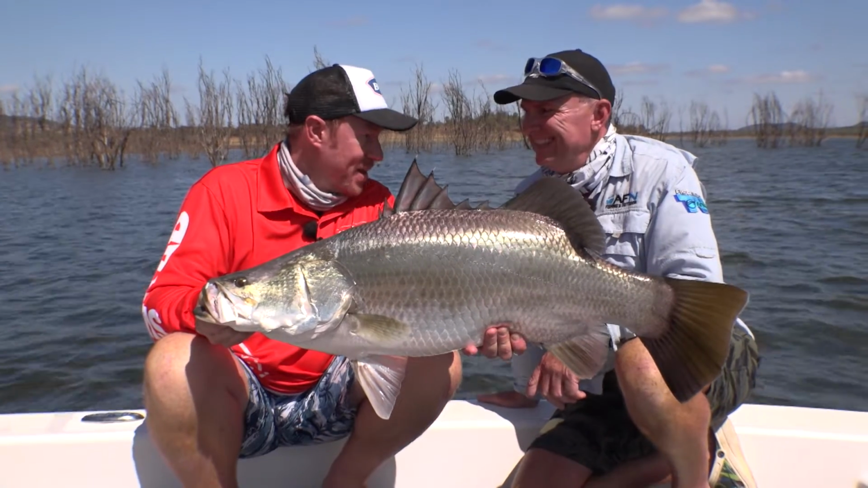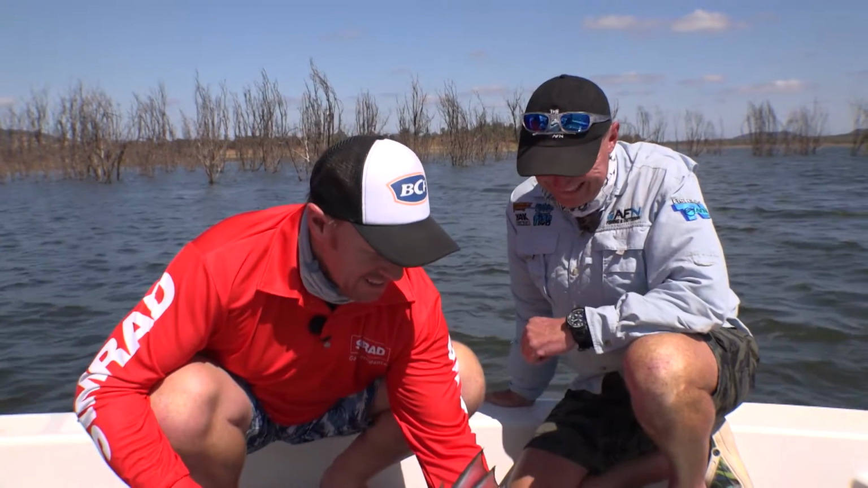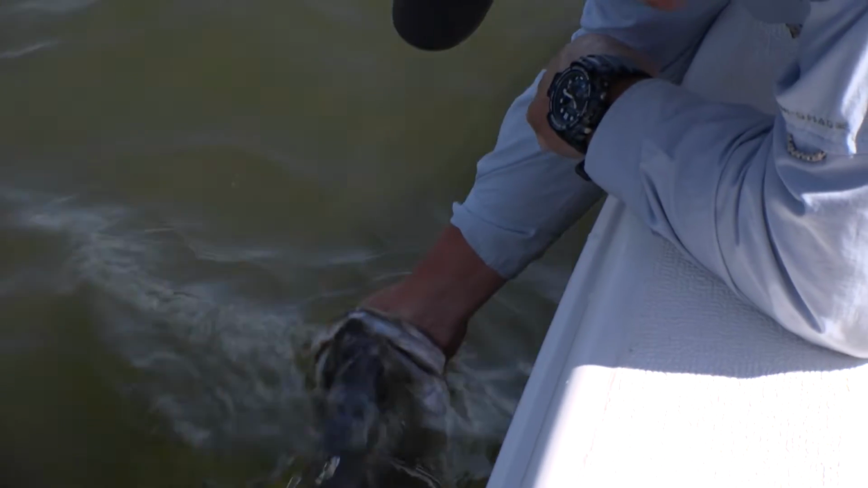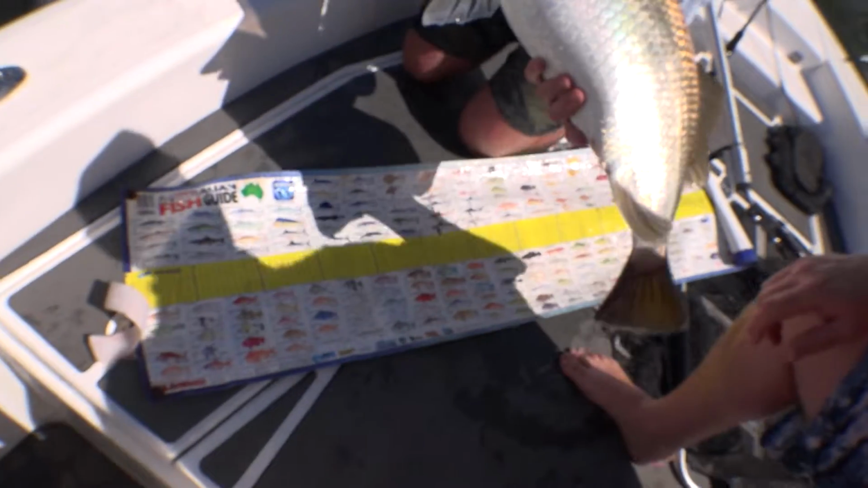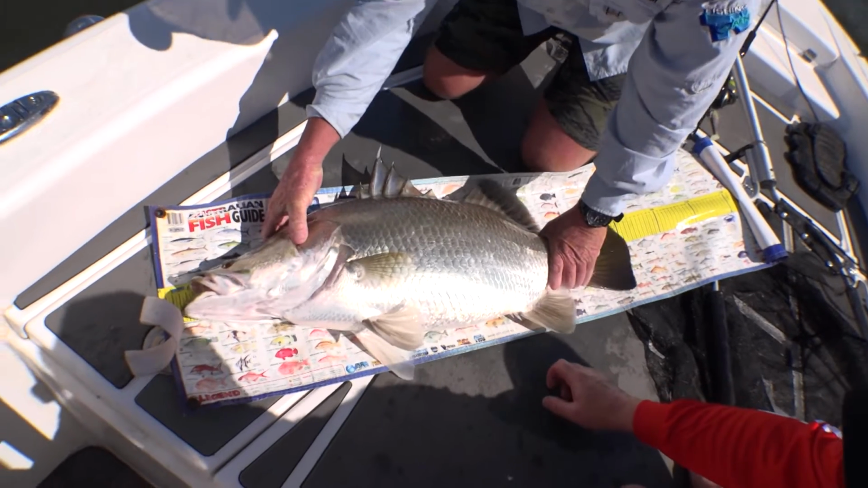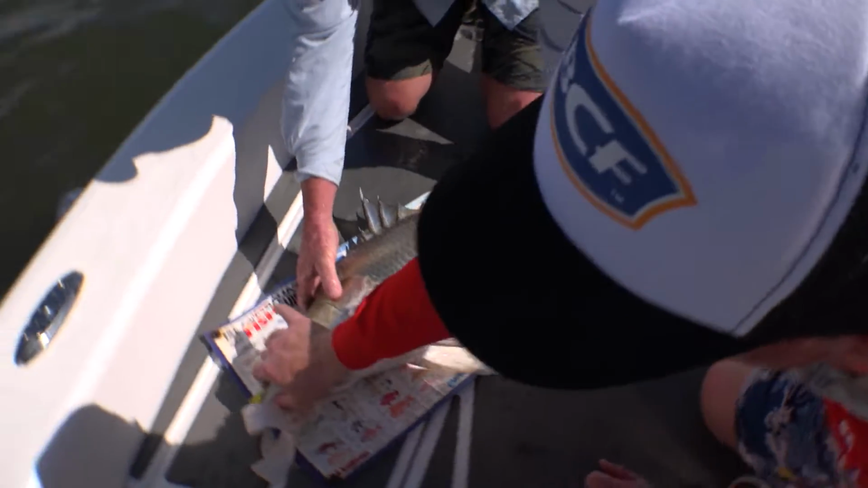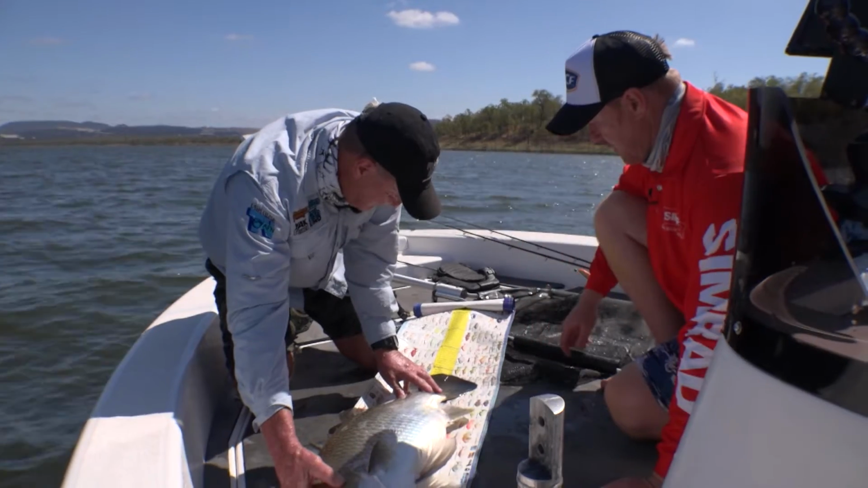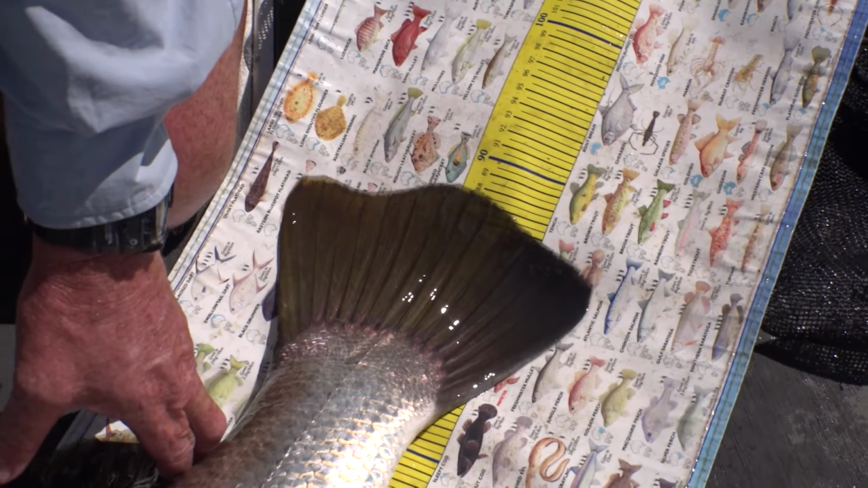I challenge you to catch one over a metre, mate. I want to. Let's get him back in the water for a little swim, and then we'll put it on the brag mat and see how big it is. Yes, good idea. Okay, this is the part we want. So we're on the lie detector, mate. I'm not going to let you cheat. I'm going to get a bigger one than you. Oh, I'm gonna call that 88. 88. I'd let you have an 88 on that one.